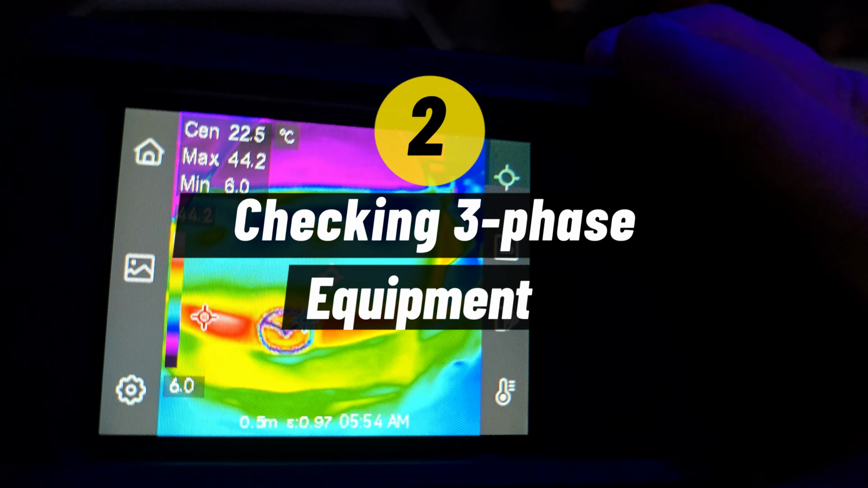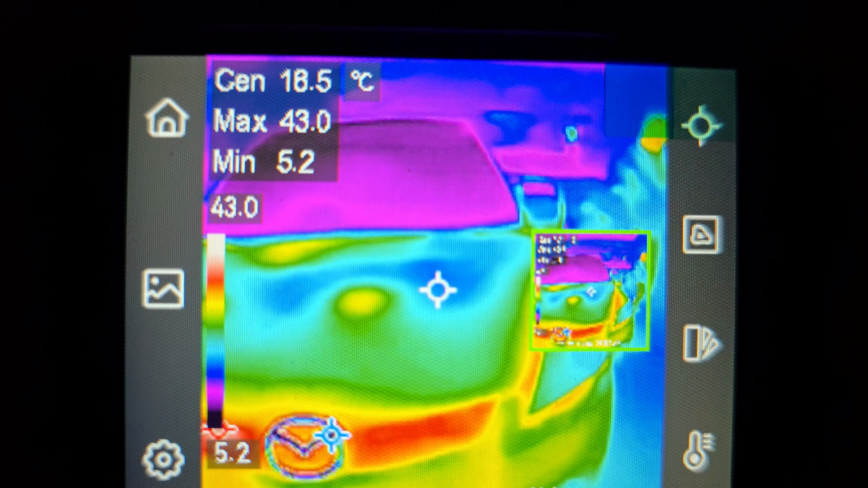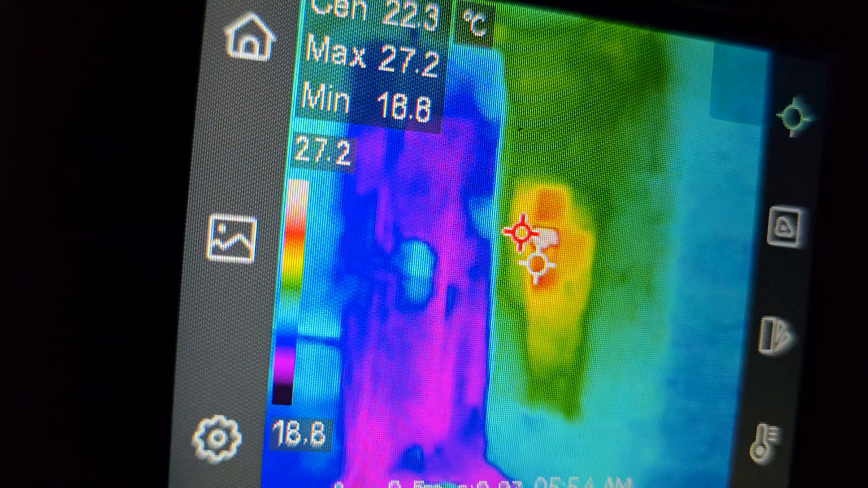Again, checking 3-phase equipment. Again, we're dealing with current. They use thermographic cameras, which like this can illustrate the imbalance. And it'll show it there. Amazingly enough, I'm like, wow, okay, I can see where they're going with that.